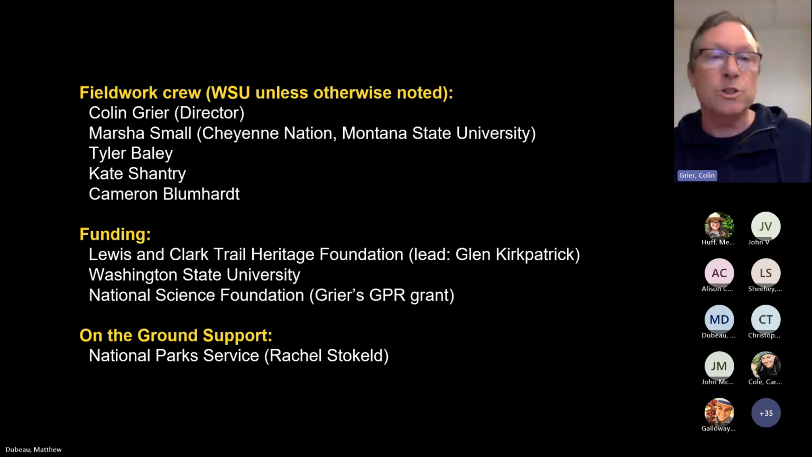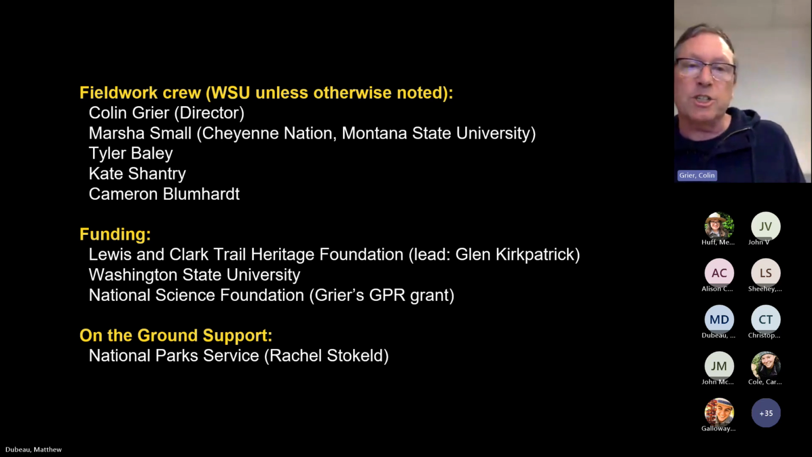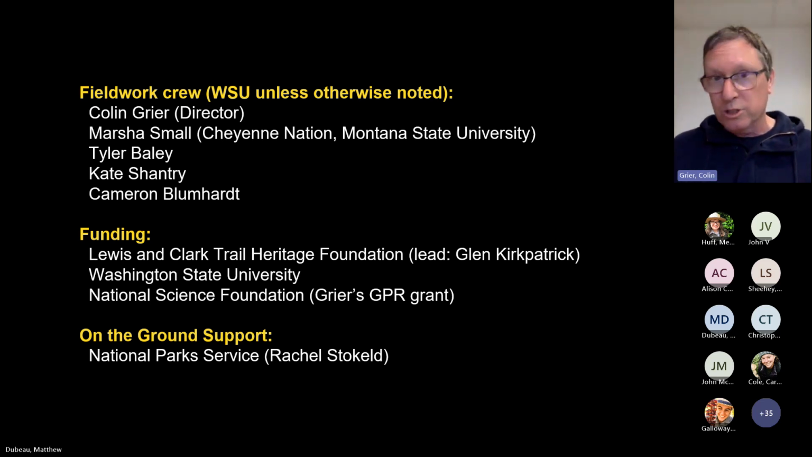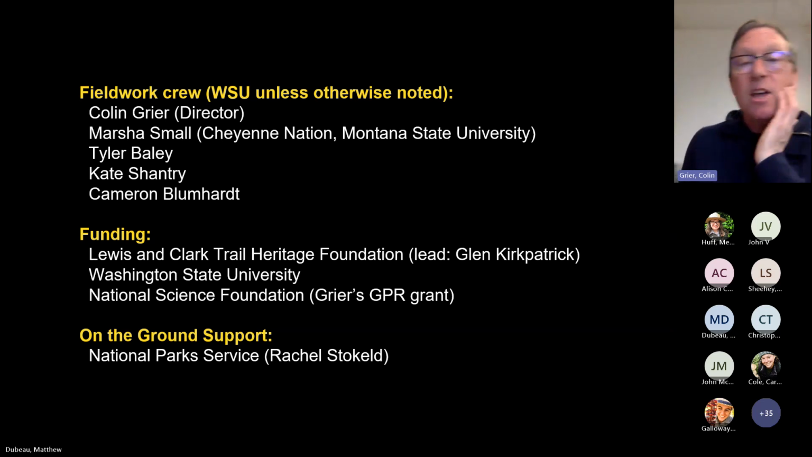Funding came from the Lewis and Clark Trail Heritage Foundation, obviously WSU as well, in that they fund my work, and my National Science Foundation grant, which is really to do this kind of ground penetrating radar work in a variety of different contexts. And of course, shout out to the National Park Service, and Rachel Stokeld out there was really instrumental in helping get all this off the ground. So just a shout out to them. Next slide.